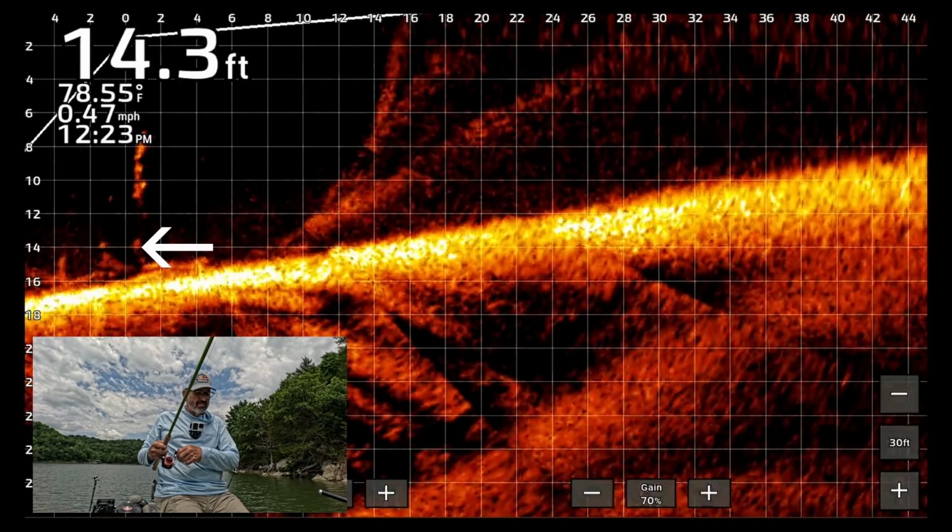With a smaller bait on, a crappie follows it and turns away. And then he turns back to follow it again. This is a good sign. He's showing more interest. Well, those are crappie. Pretty sure.